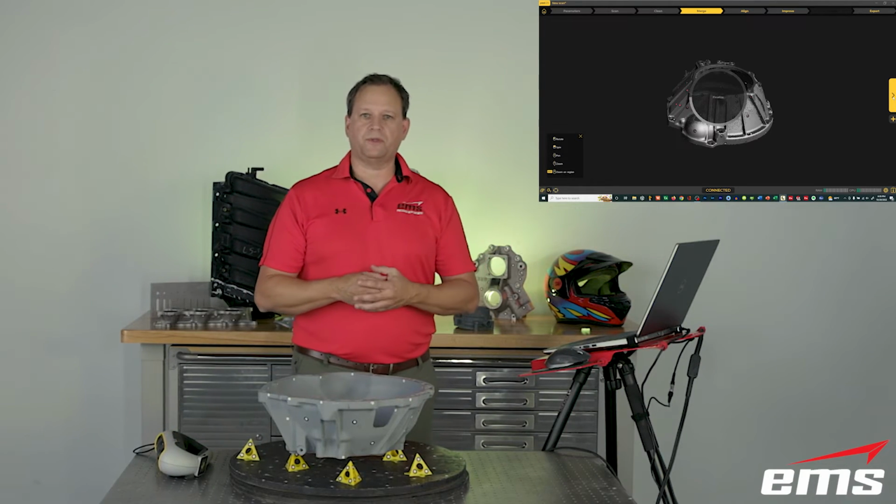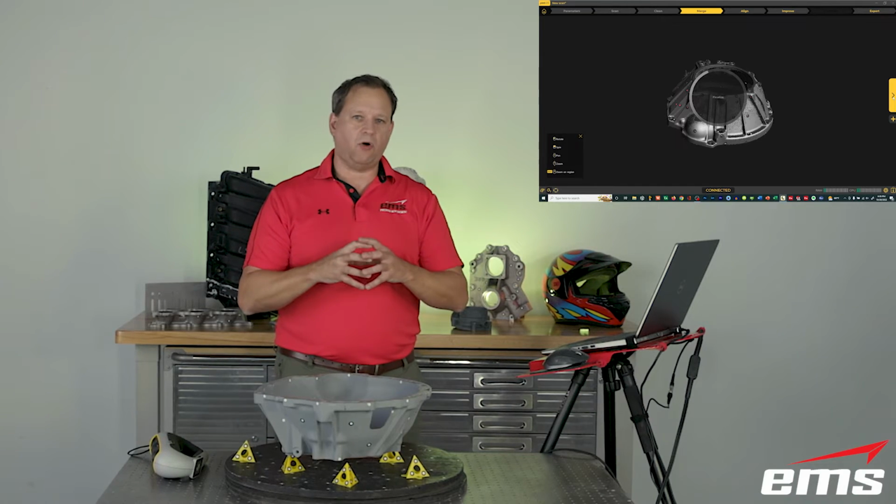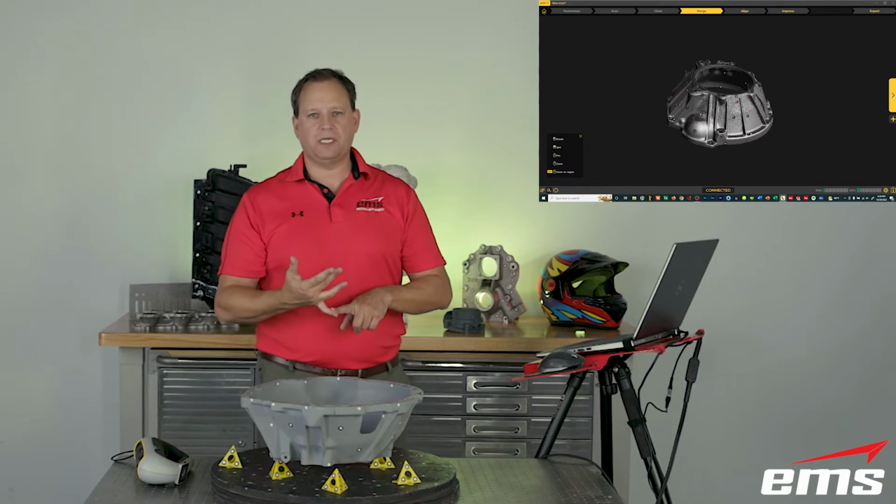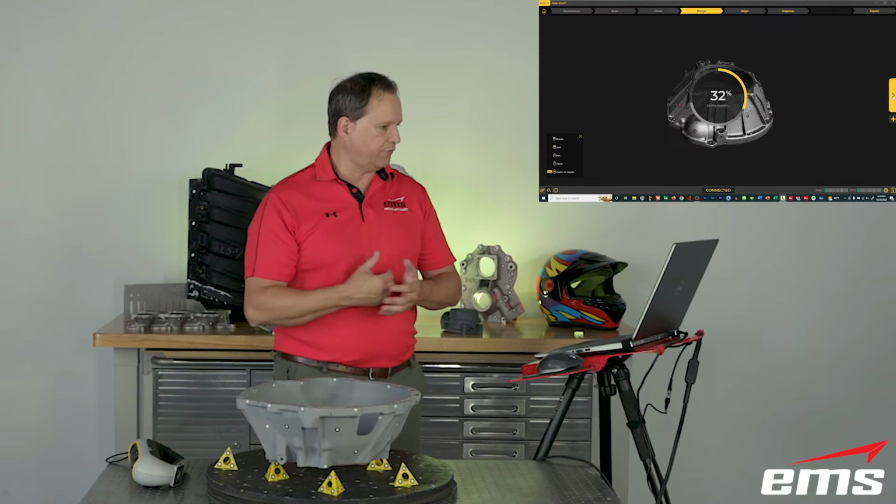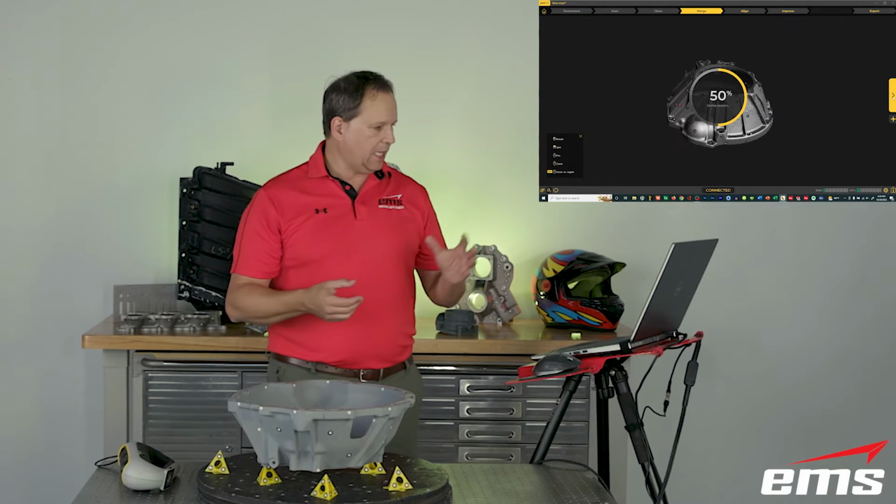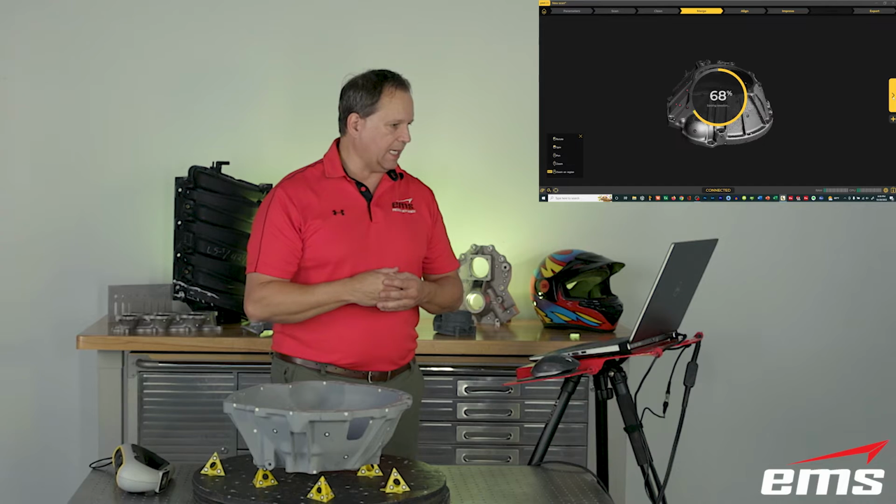So now it's doing what's called the finalize. It's taking all the data and processing it. I think we had picked enhanced as our setting there. That's where we want to smooth or sharpen corners or fill in holes, or whatever we want to do. It's taking care of that for us right now.